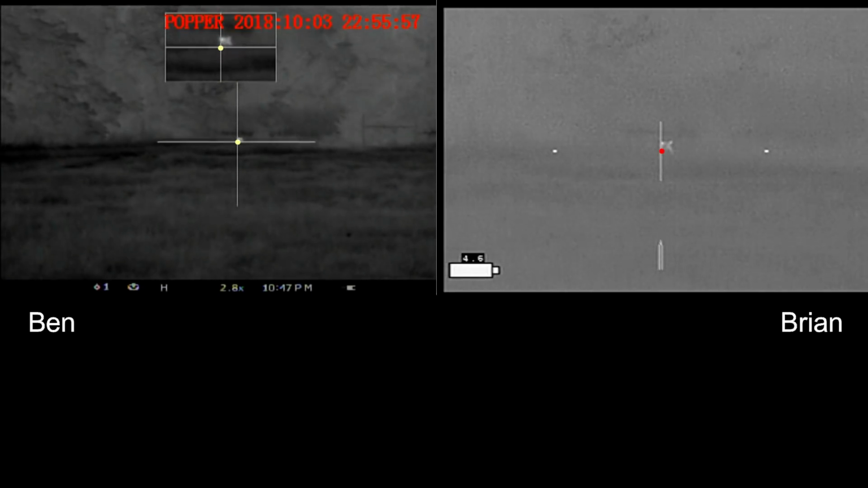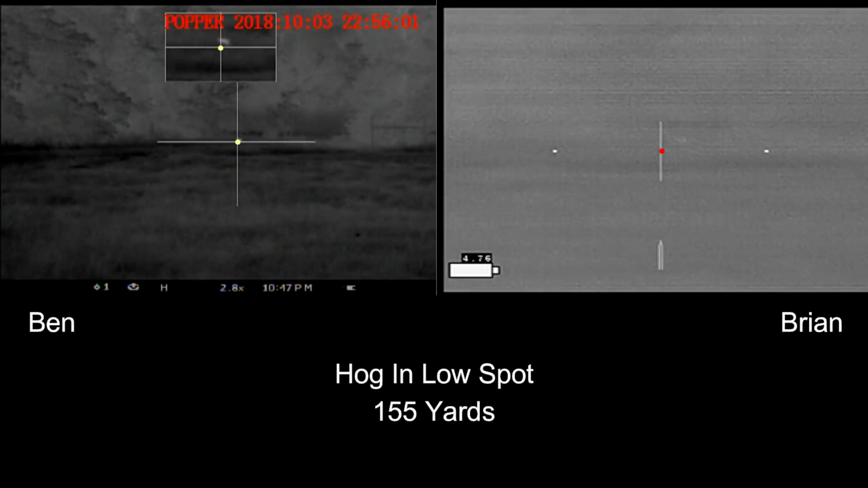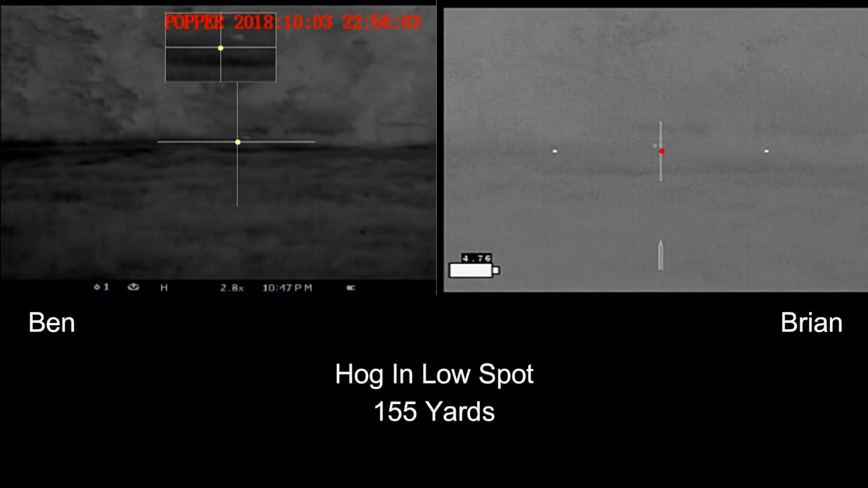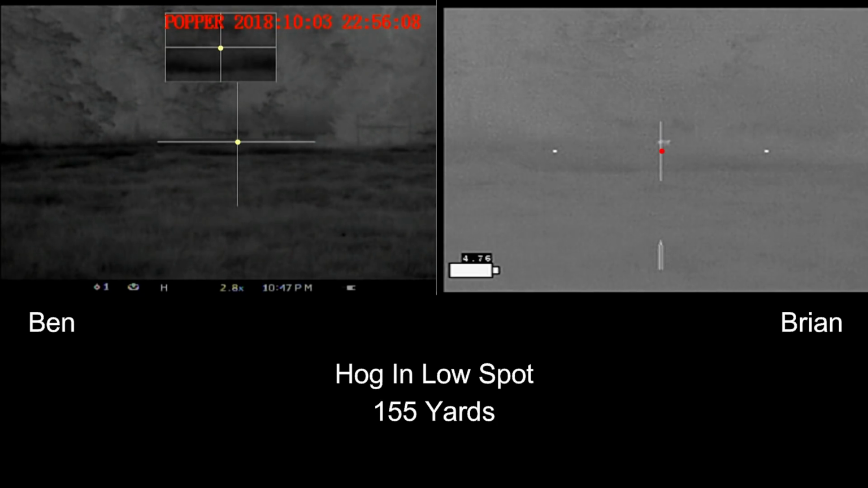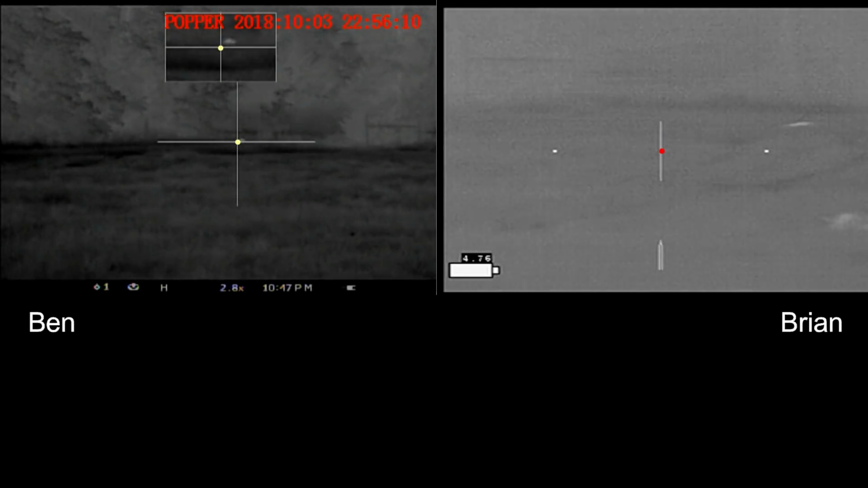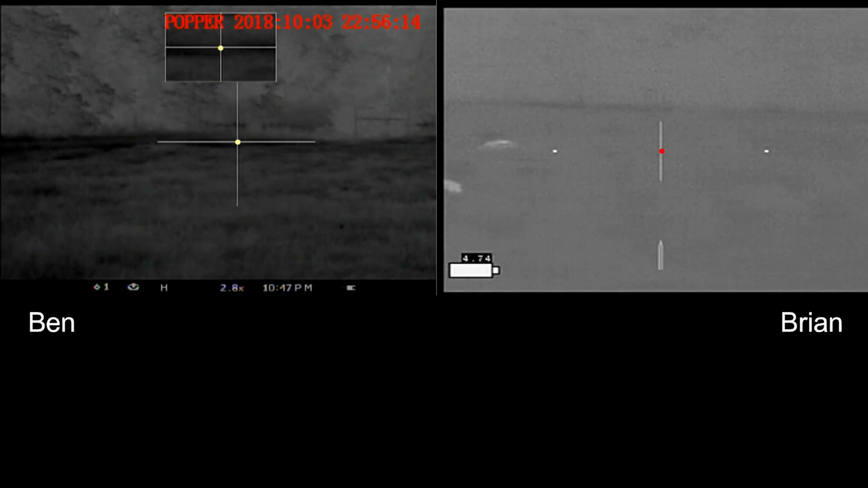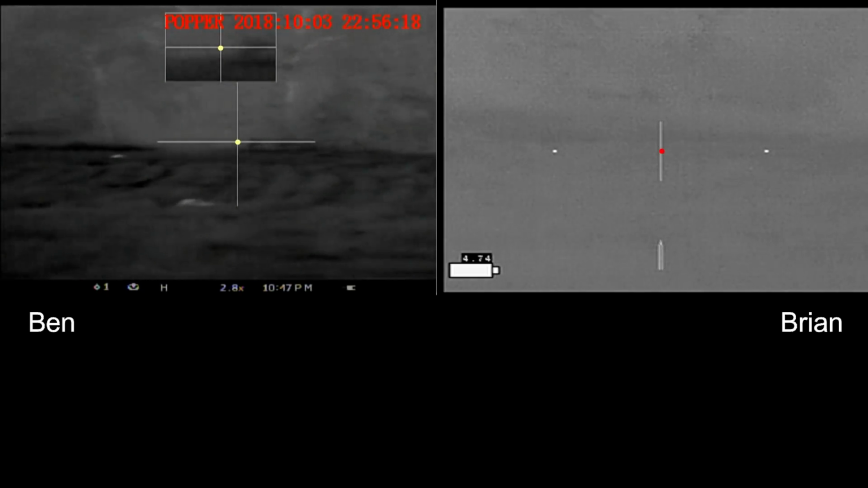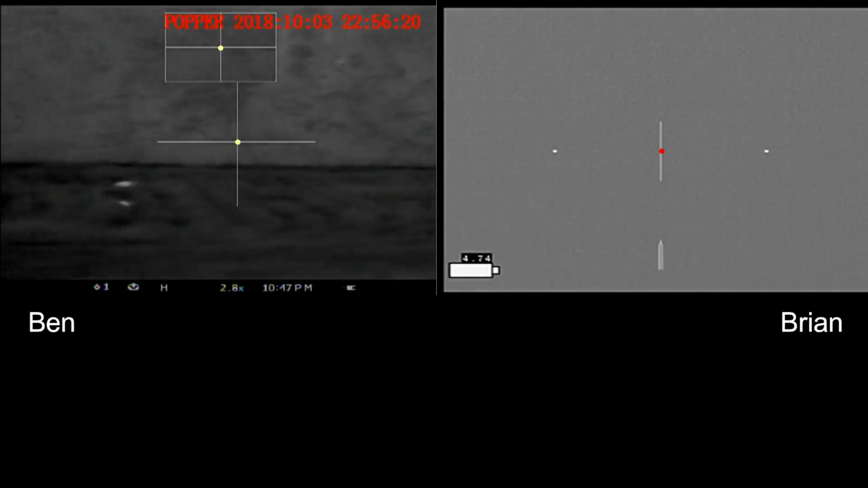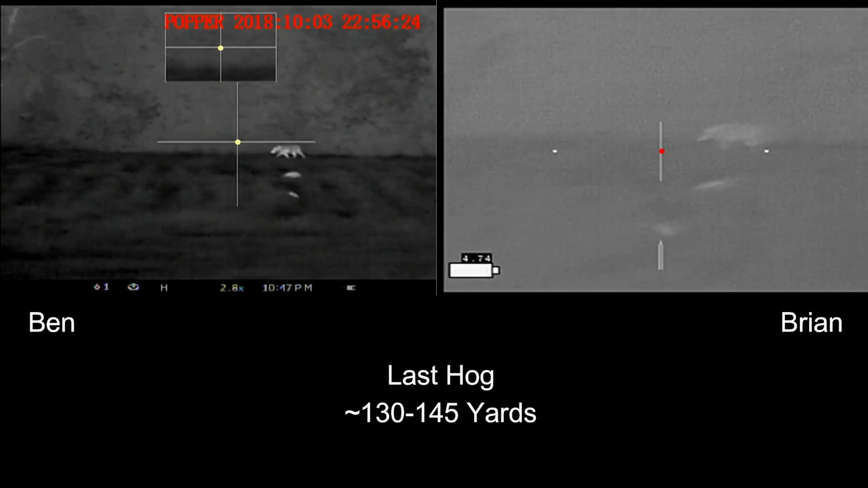Wow. That's Ben's initial hog. It is not wanting to die. Well. Yeah. Good. And we think we're finished. All clear, on safe. You got that great big one. Oh, pig. We end up shooting this hog several times.